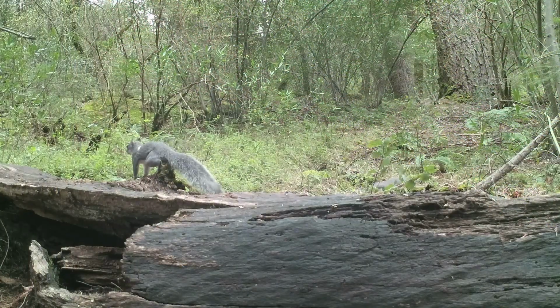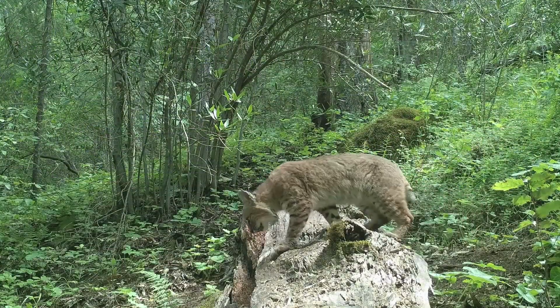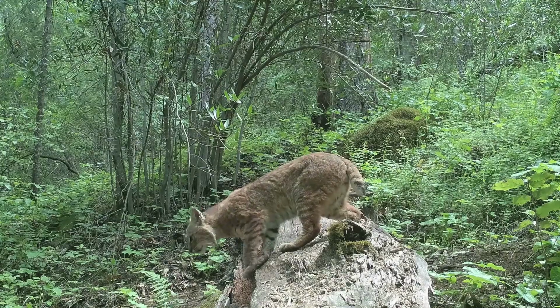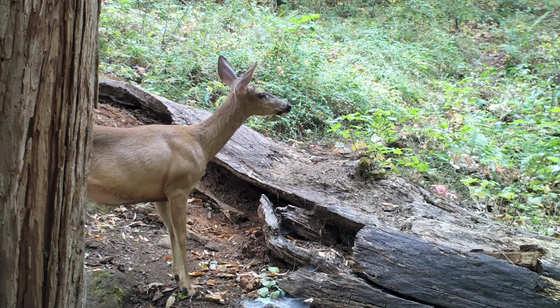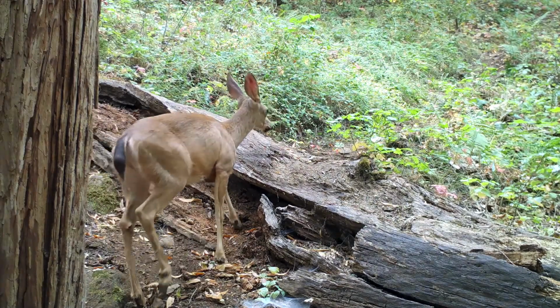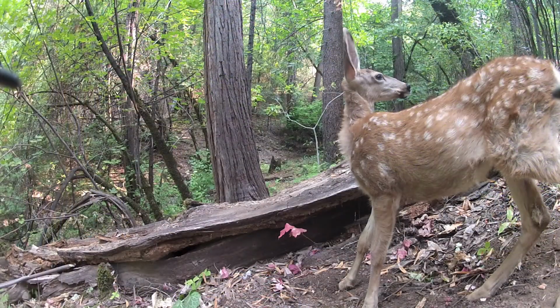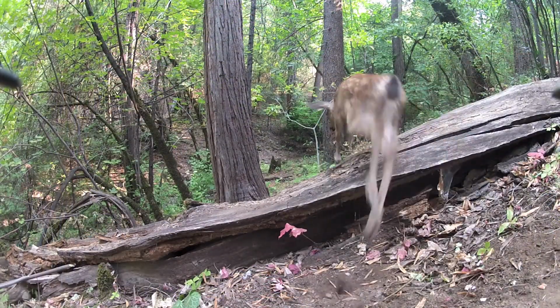The western gray squirrels are fond of frolicking in these foothills. And as for Bobcat, well, she's okay with that. Some trail users pause at the log to catch a whiff of recent travelers. But the main attraction is the small unnamed creek at the bottom of the ravine.